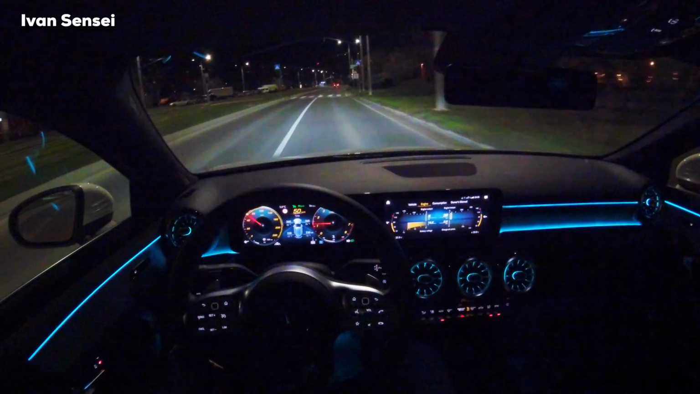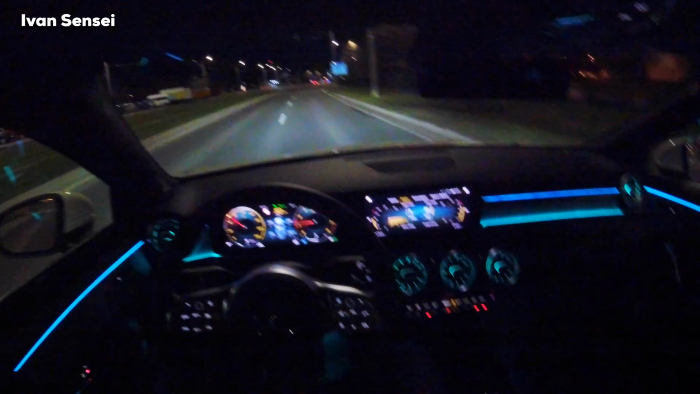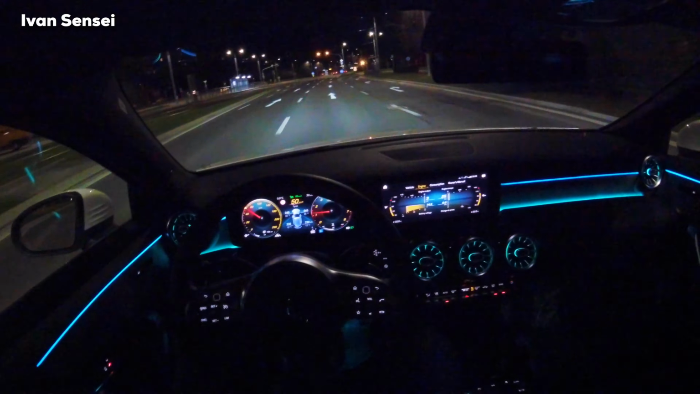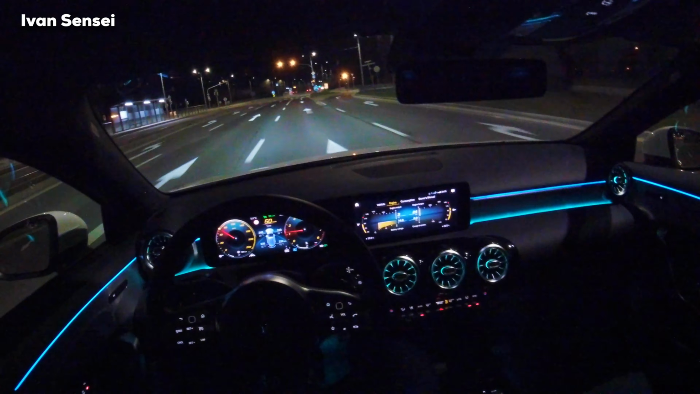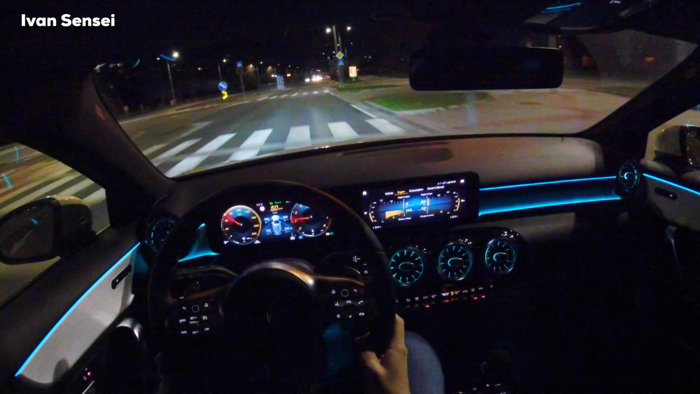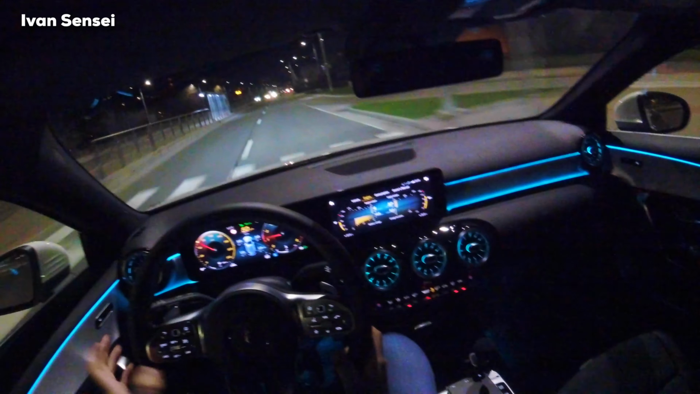Now I'm filming driving without the music, and also you can't hear the engine even now, and also on the idling on the super quiet engine. And the sound isolation in this car is far superior to the predecessor A-Class,